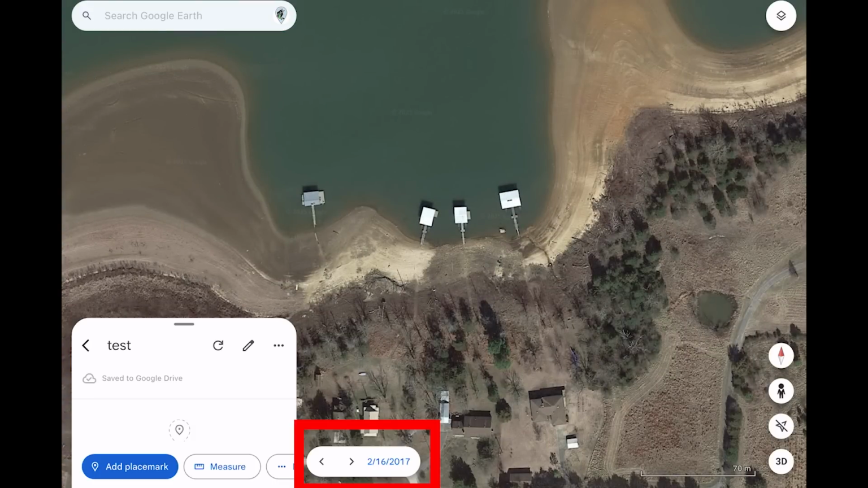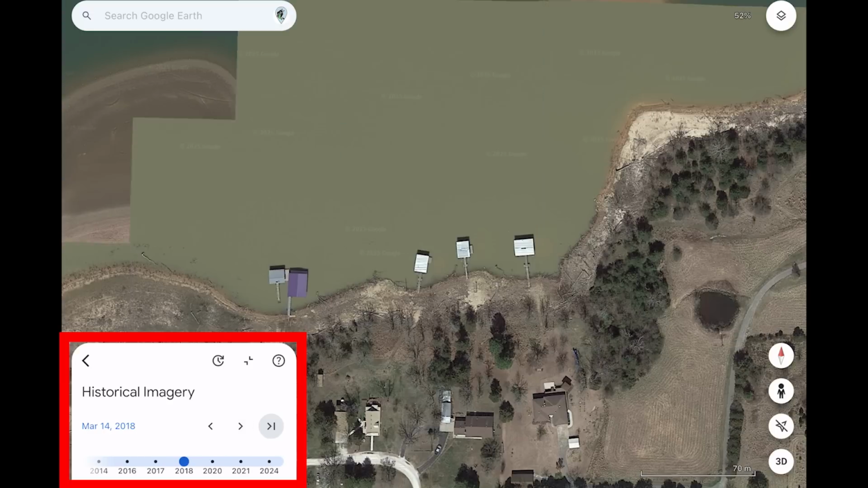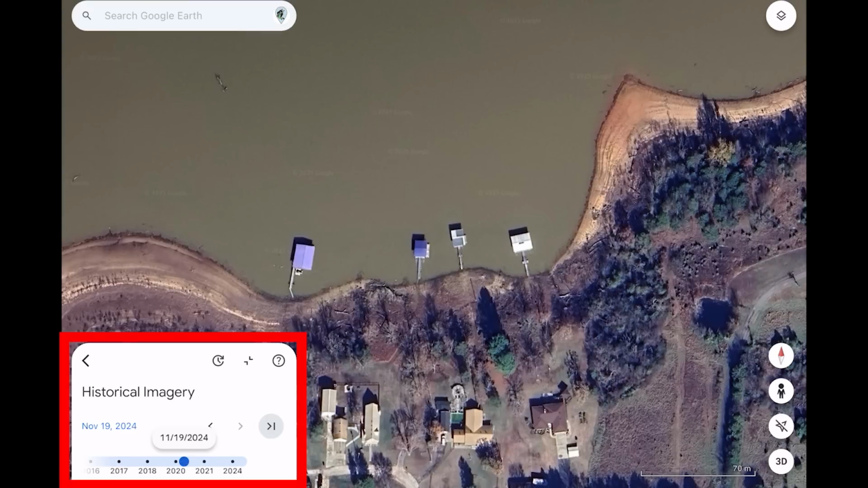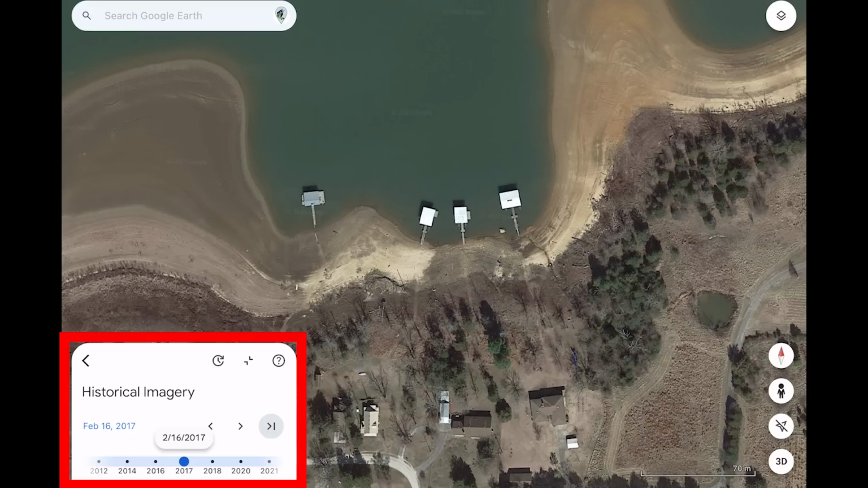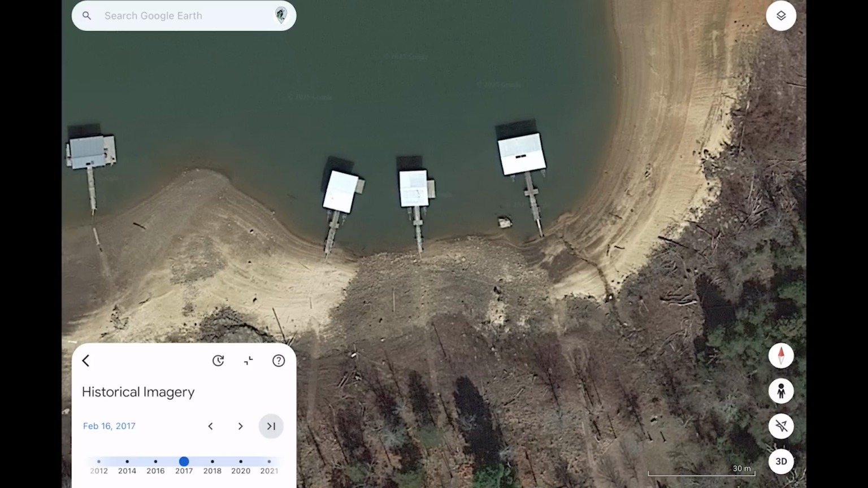You'll see that there's a tab that gets pulled up at the bottom here, and if you click on that, you actually get a full historical imagery slider. You can click through that slider to see different images of the lake drawn down at different times. The one I'm interested in is this 2017 image. It's the lowest image I have on Beaver Lake. This is actually the area where I caught my first fish in this video, and we can see these nice rock transitions. Ideally, you want to mark these transitions and transfer these waypoints to your fish finder.